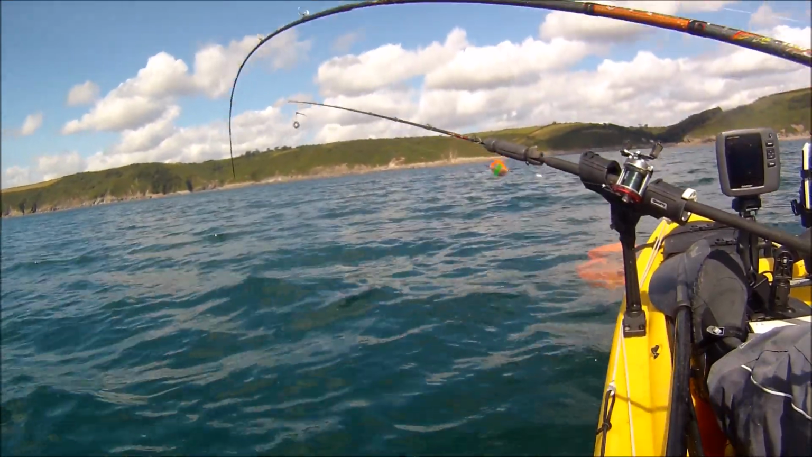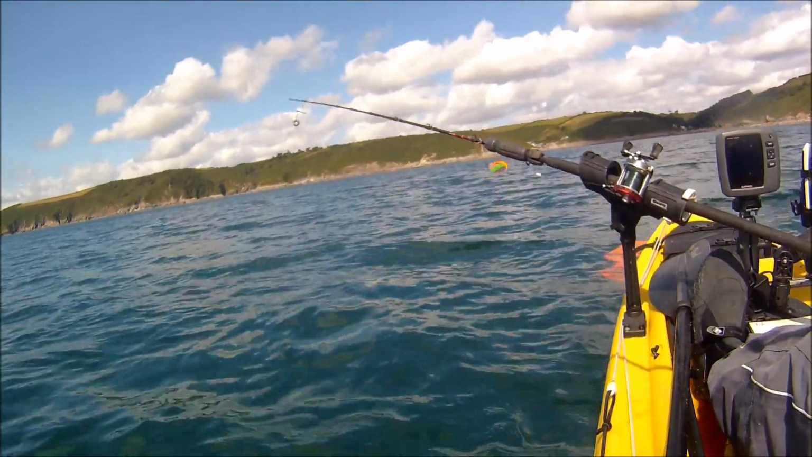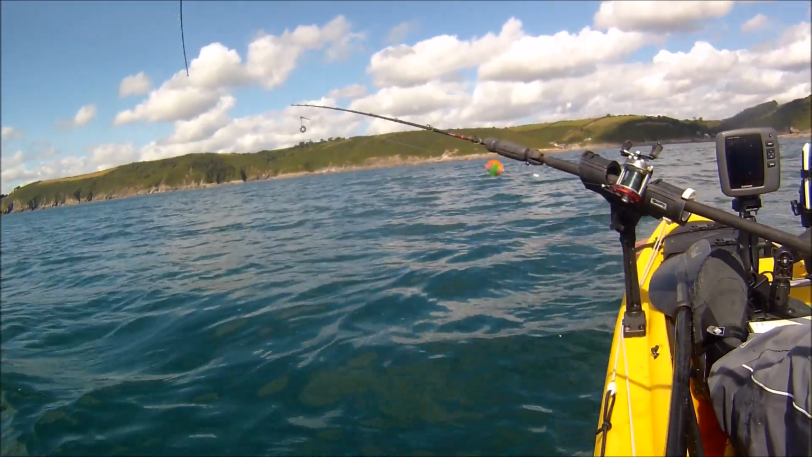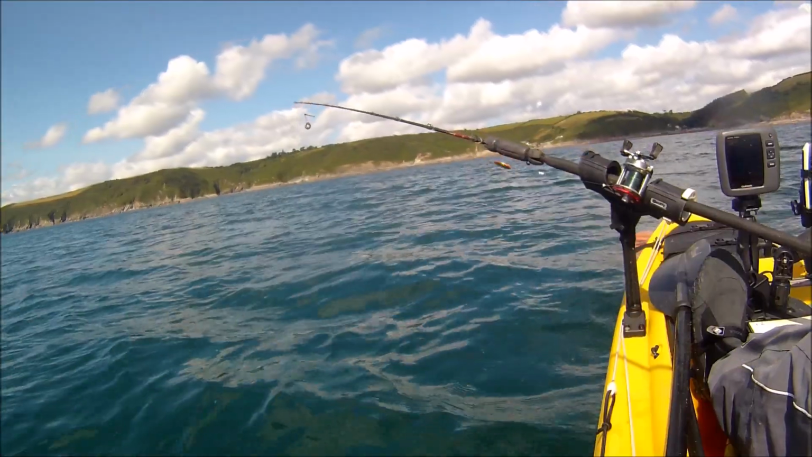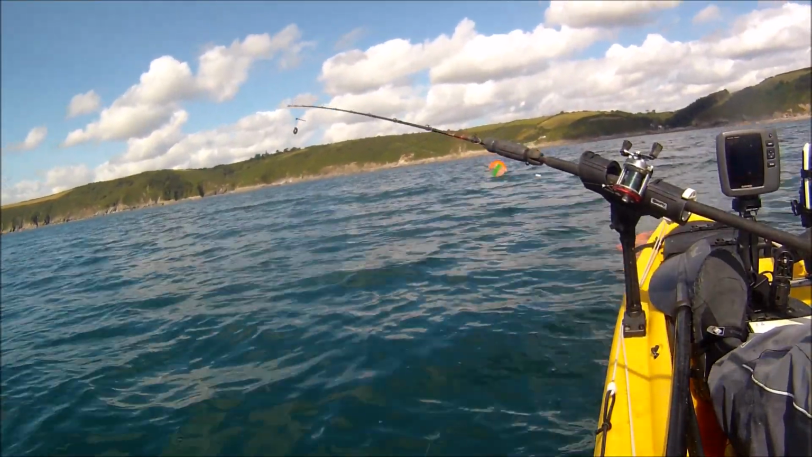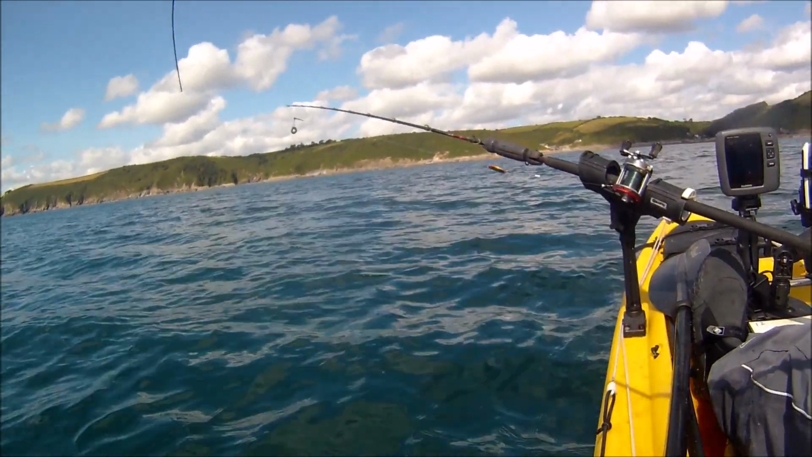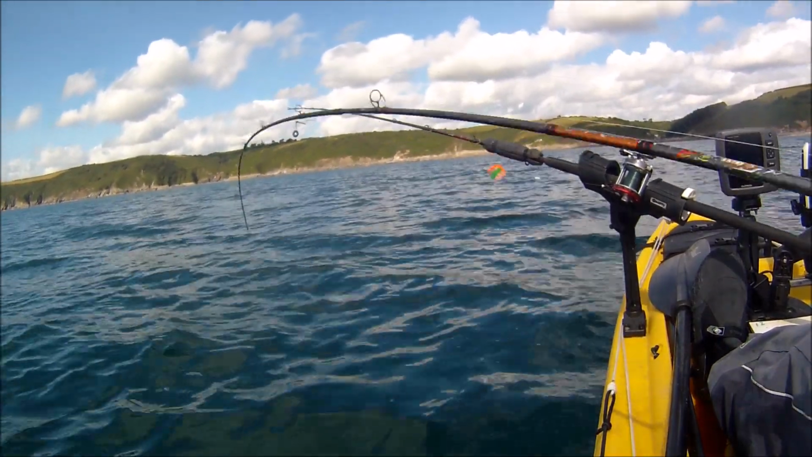Now, without a fish finder, out here targeting flatties, I would not have seen that. I would not have bothered lowering this jig down. I've got this jigging rig set up just for picking up a few mackerel for bait. But whatever it is down there, there's a mass of them, and it feels like a decent fish. It's coming up now.